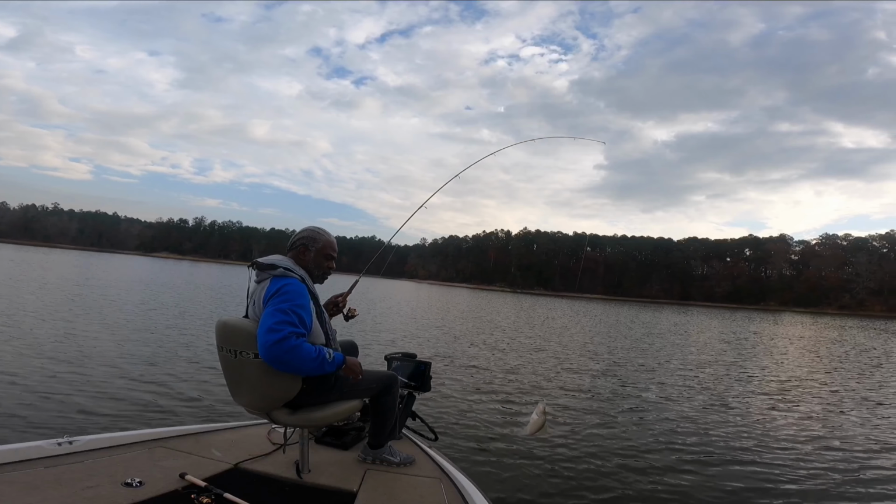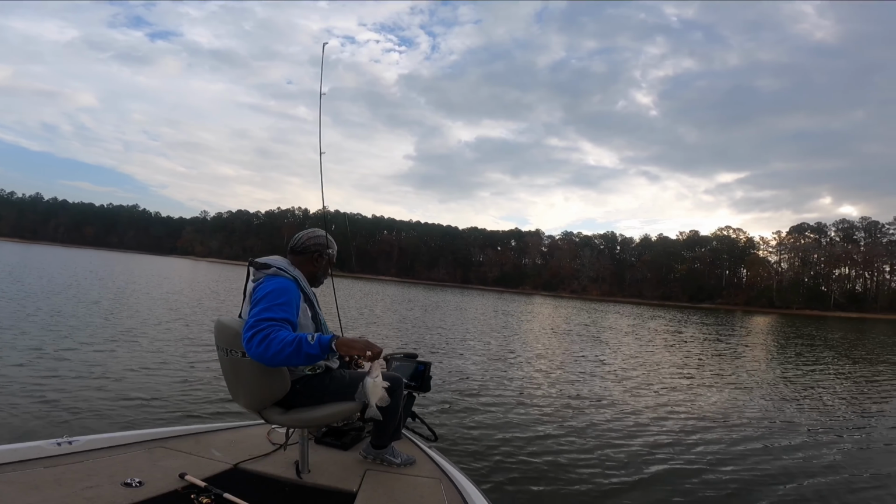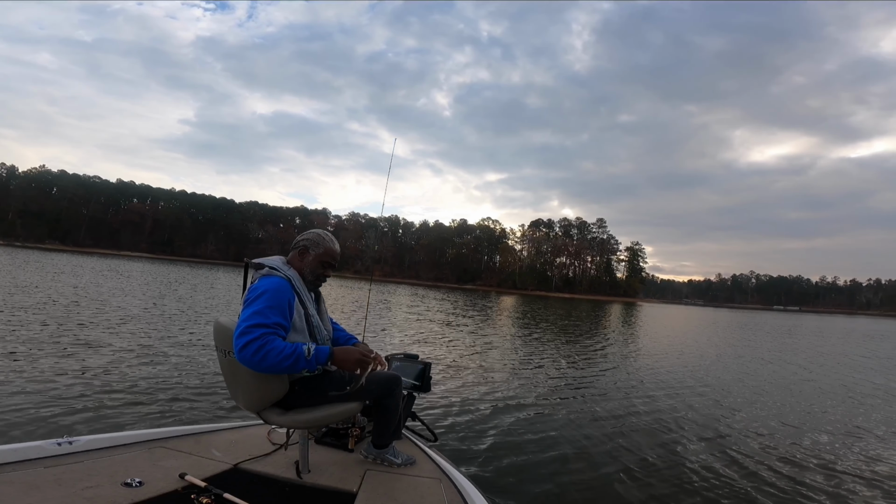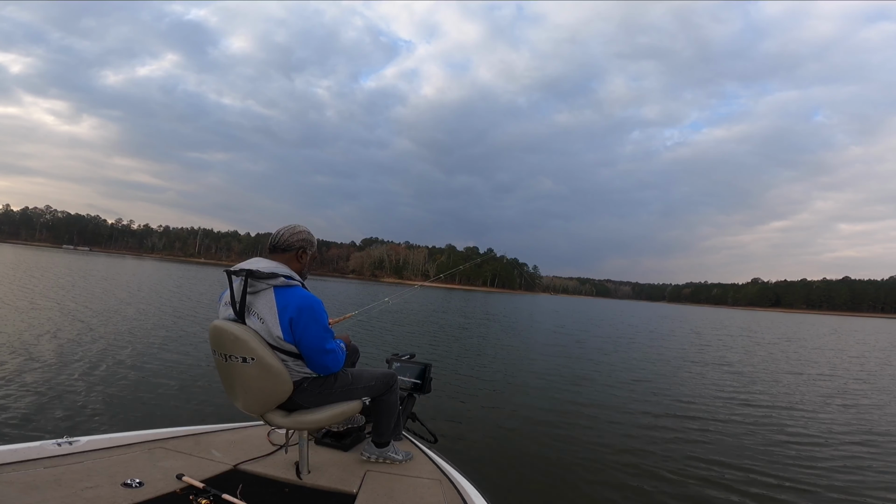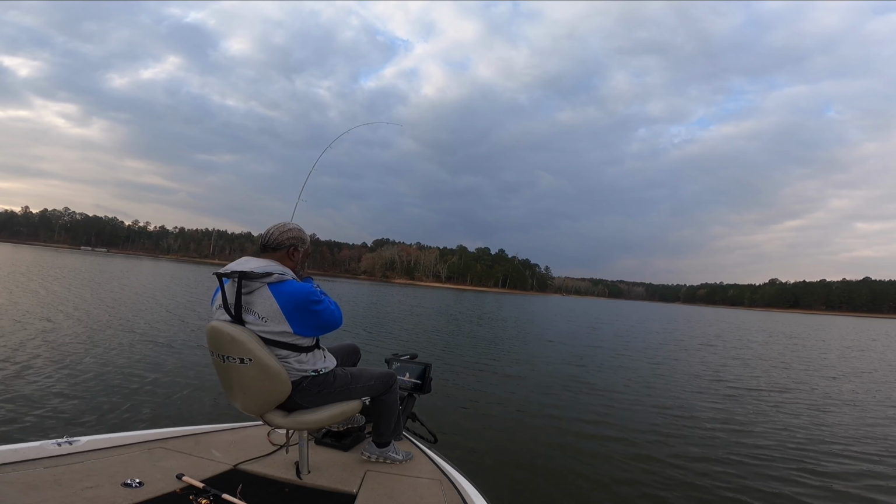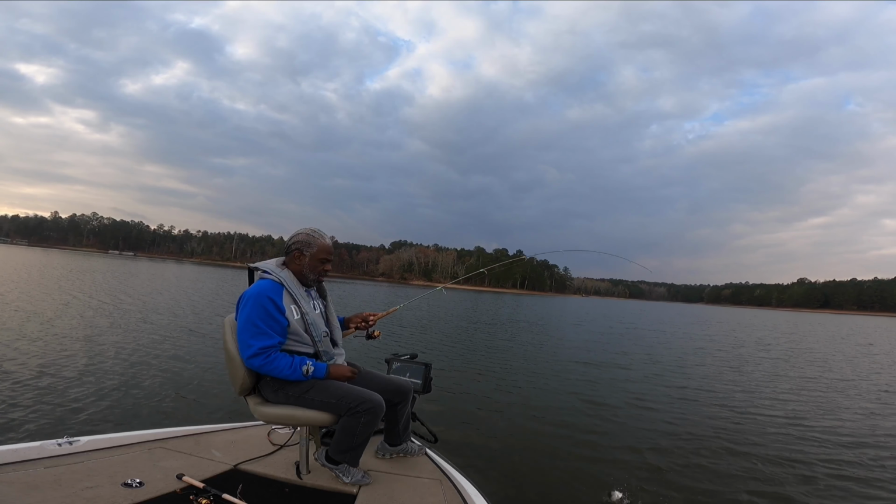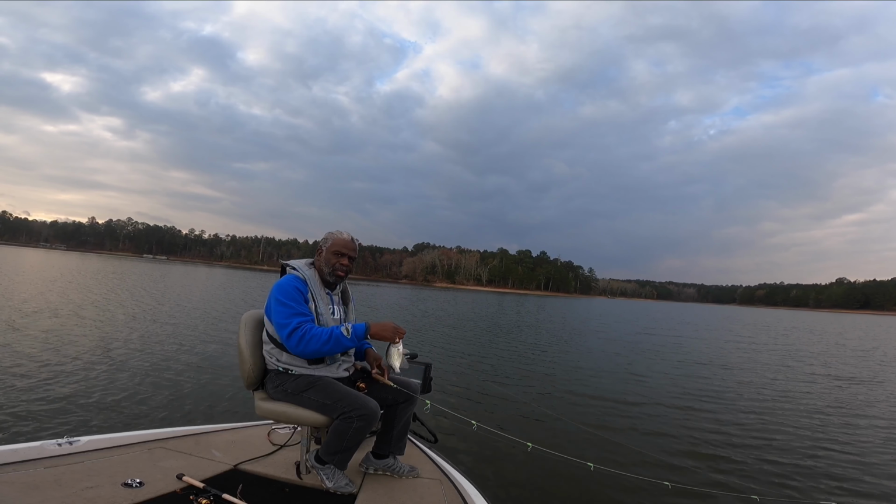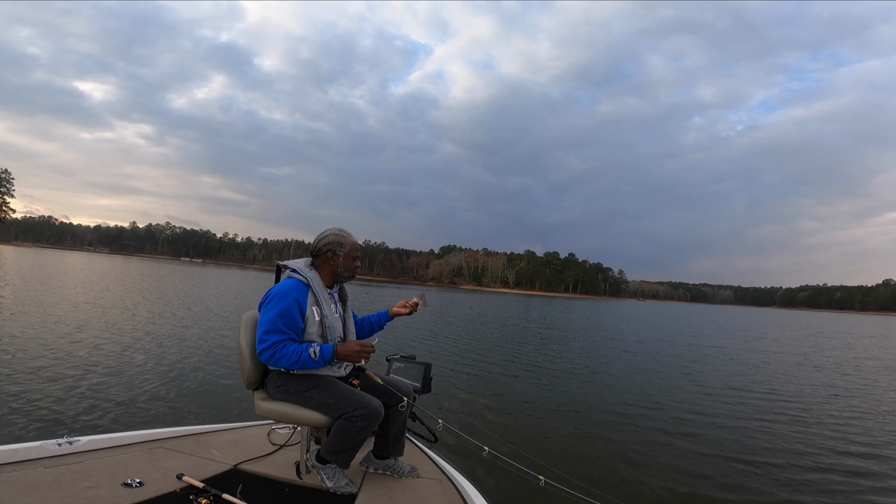All right, well, at least I know that's what it is. It's a small one. Got the skunk off the boat. That's two small fish. I might just show y'all the LiveScope footage better than the actual fish.